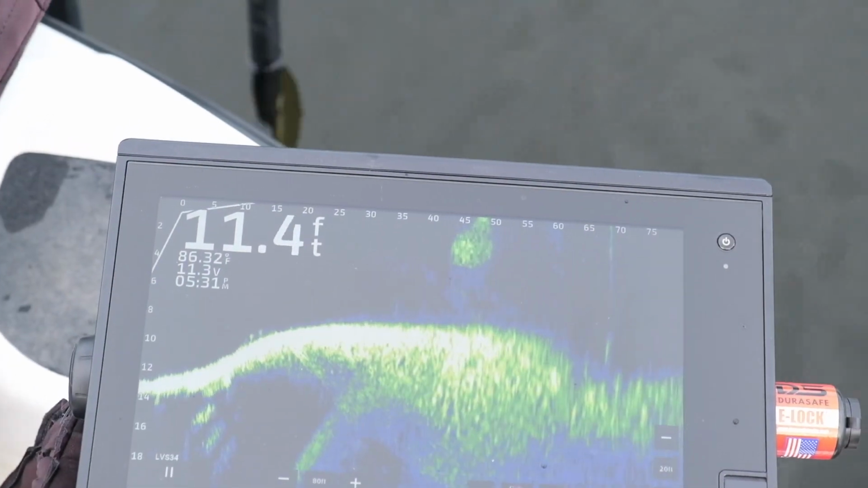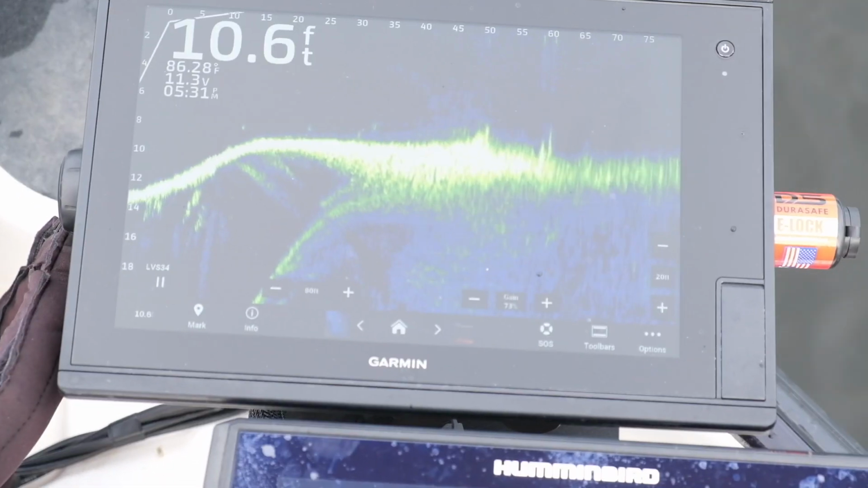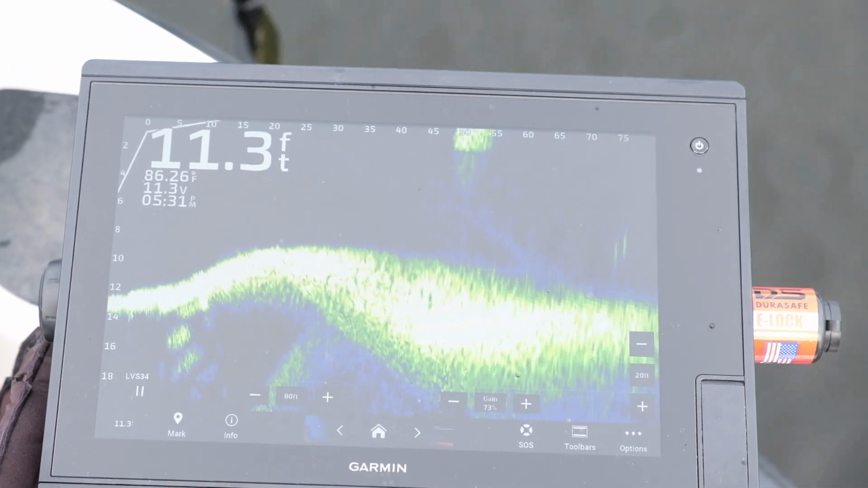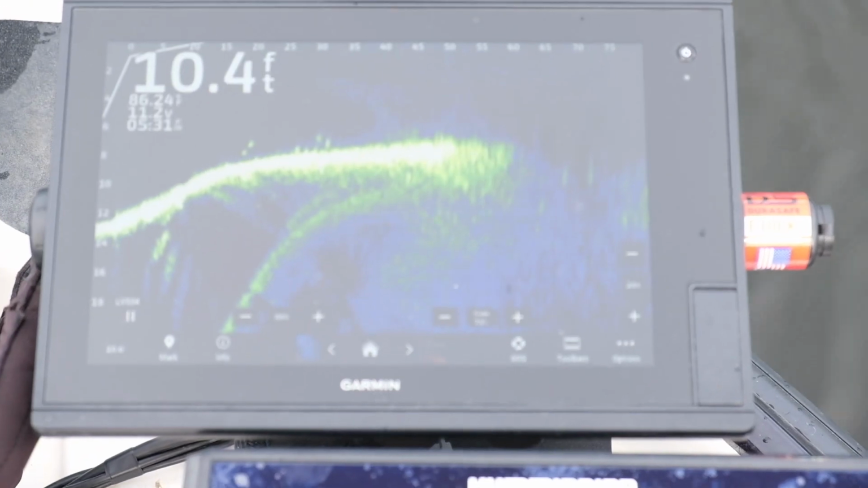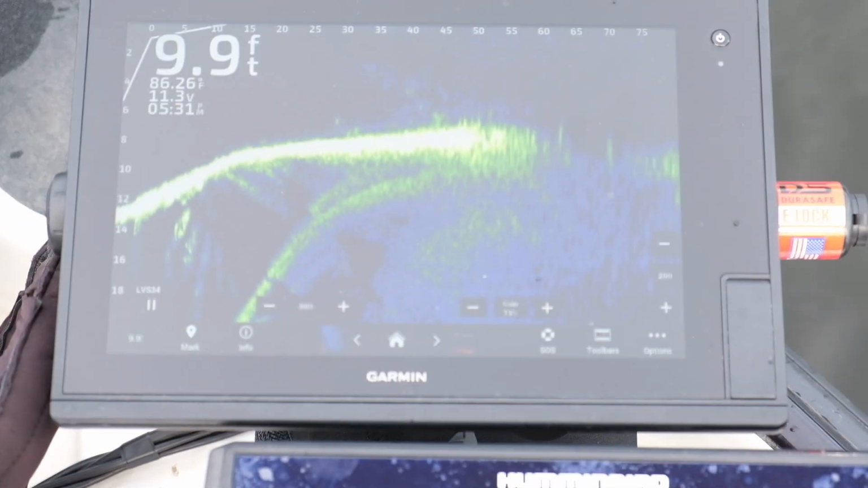That last fish came out of that big shad ball right there. Boy, it just lights it up, doesn't it? That's what we saw a second ago right before they went crazy on top. Big old shad ball like that.